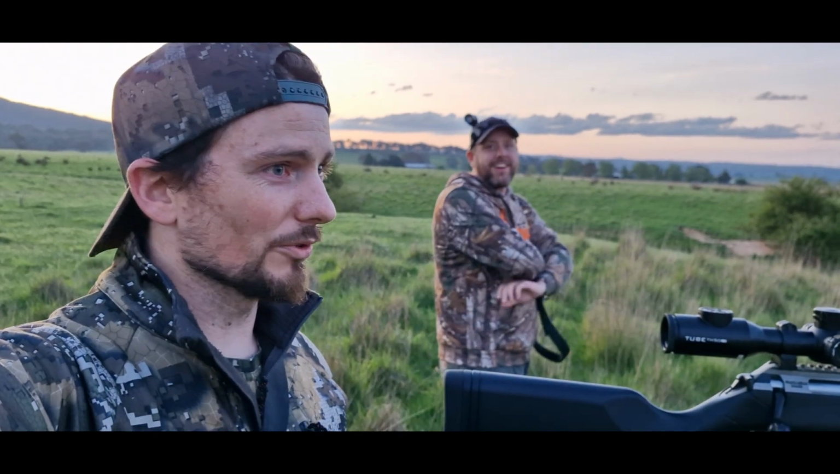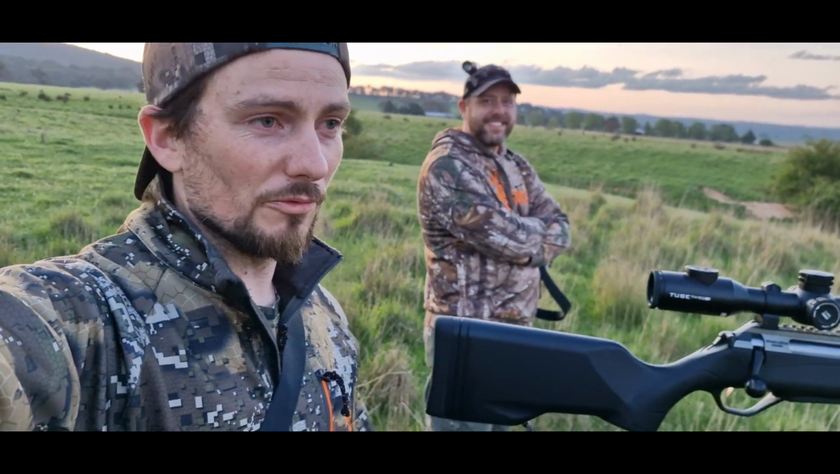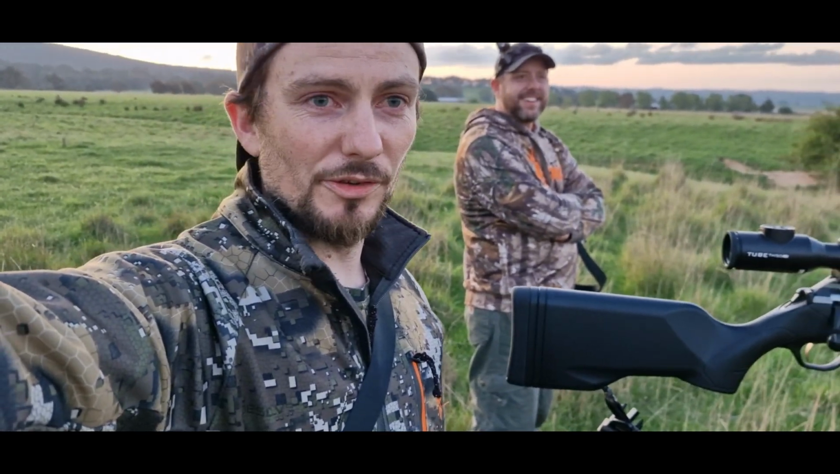Back out again. We're on the sheep paddocks this evening. I've got my mate Keith with me, and we're just going to try and pick up some of the ones that we've seen, well, I've seen the last few times I've been out, and just see how we go. So we're coming out a bit earlier in some daylight, just see if we can't get them as they're coming down into the open.